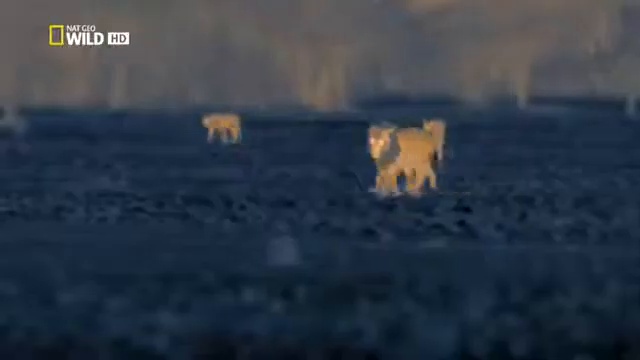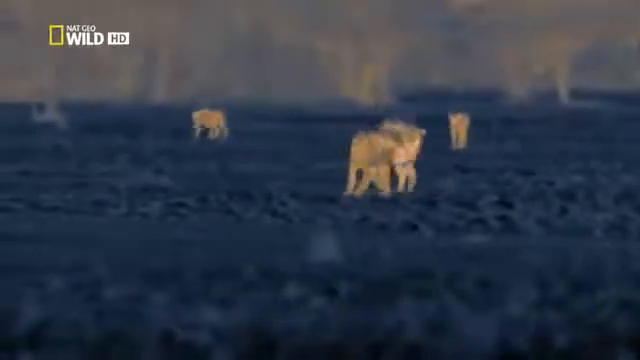On nights like these, the herds often congregate on the tops of hills, and here they can be hard to find, especially in this darkness. But this lioness knows her area well. Tonight's hunt would normally be straightforward, except that she has some hangers-on. Her cubs.